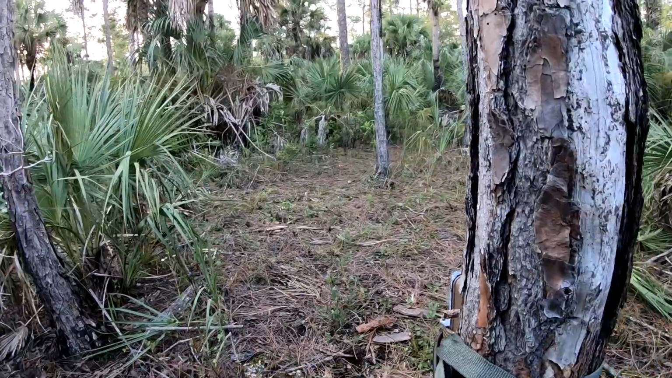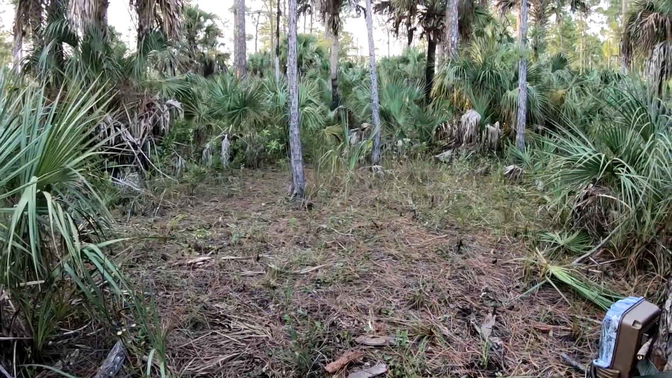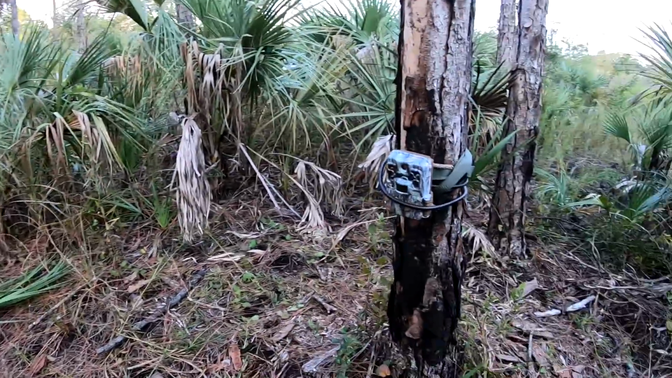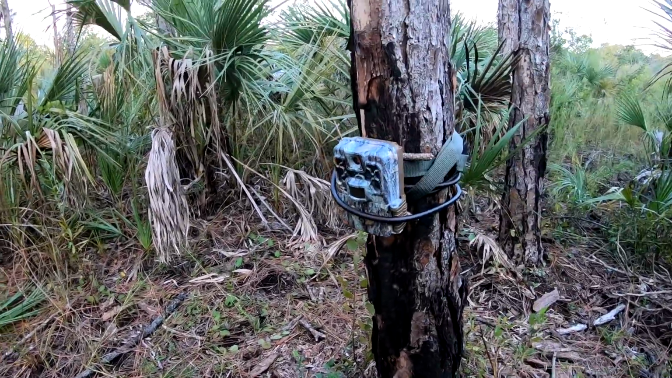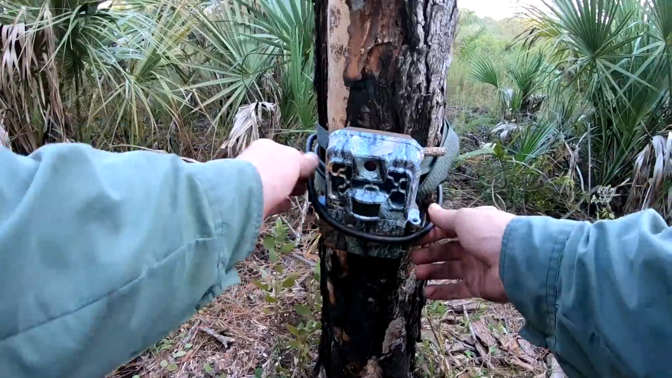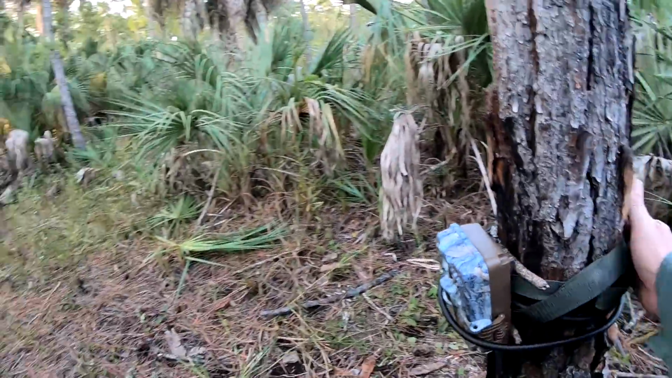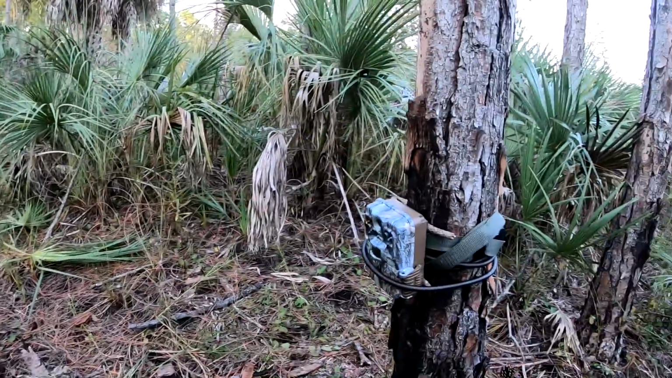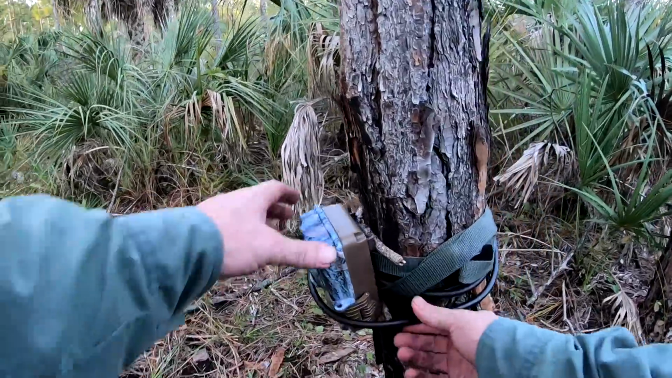Well, that ended up being a pretty good spot. Those panthers are pretty cool, and those bobcats and the bear and the deer. So I have no choice but to leave this camera here. I didn't want to. I wanted to bring it up into Palm Beach County and get some coyotes and hogs, but guess I don't have any choice. So we'll come back in a month or so with a key and bolt cutters if necessary.